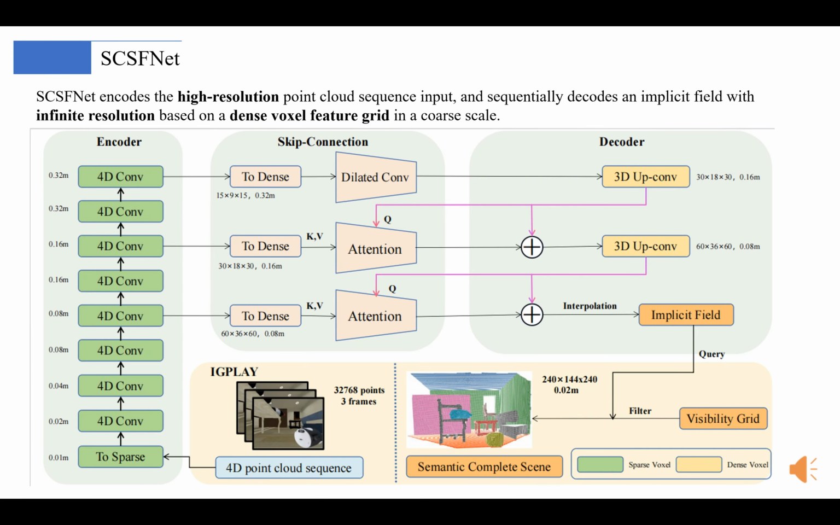For semantic complete scene forecasting, we design SCSFnet, an encoder-decoder structure which encodes the high-resolution point cloud sequence input, and sequentially decodes an implicit field with infinite resolution based on a dense voxel feature grid at a coarse scale. The network fills points into small voxels, and leverages the Minkowski Engine to encode the high-resolution sparse voxels using 4D convolutions.